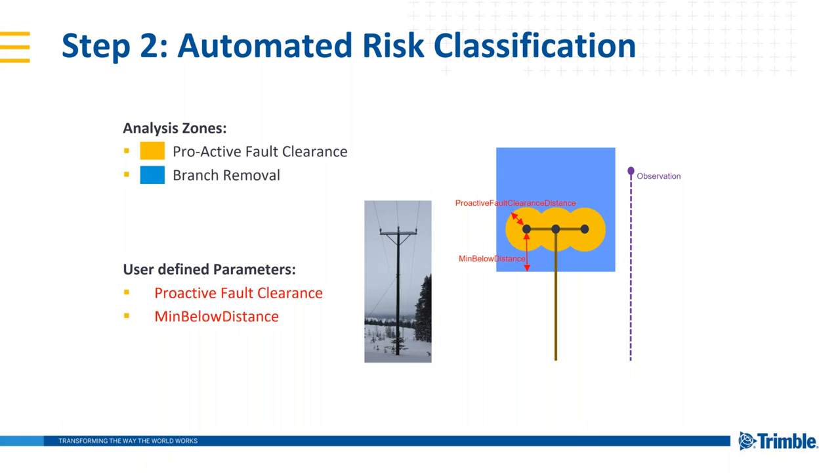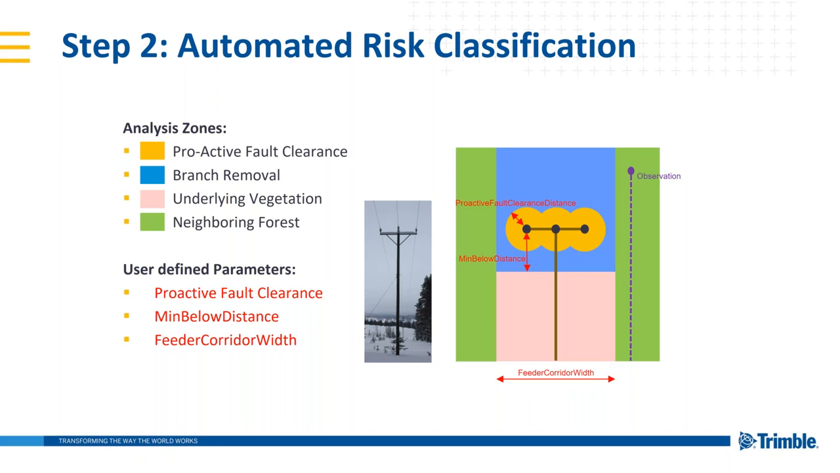So there are 4 important user parameters. The next one is the branch removal zone, which is described in our rule set as min below distance. We then have what we call the feeder or the underlying vegetation, which is going to be influenced by the feeder corridor width parameter within eCognition. And then we also have vegetation, the neighboring forest.